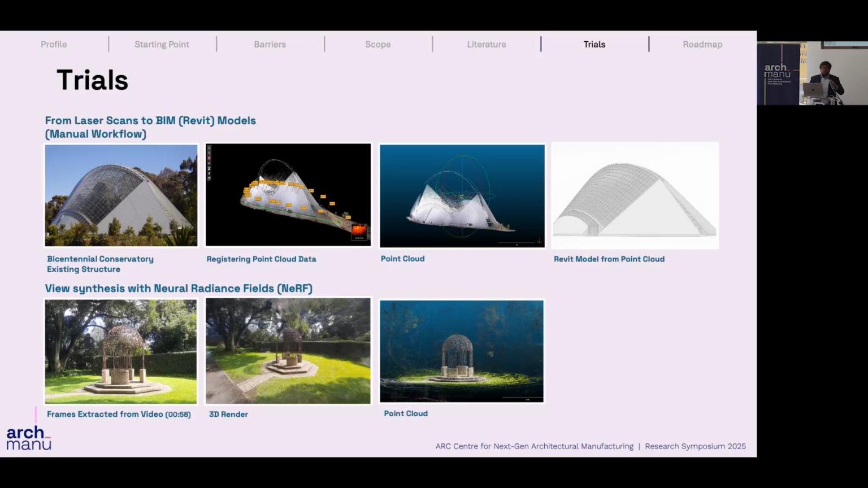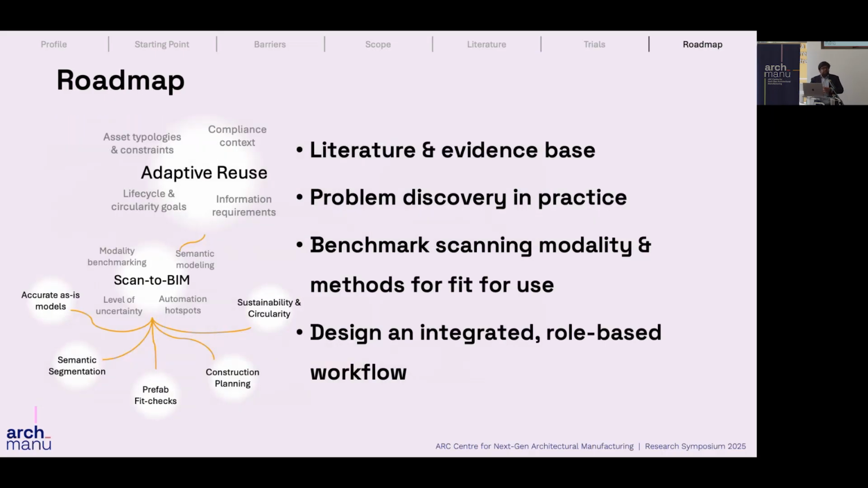So I'm planning to look further into different models or methods available for creating these point clouds, and integrate that with deep learning techniques or other available techniques to create more efficient scan to BIM workflows, so that we could produce much more efficient information models. Currently, I'm looking further into adaptive reuse to identify what the potential gaps are.